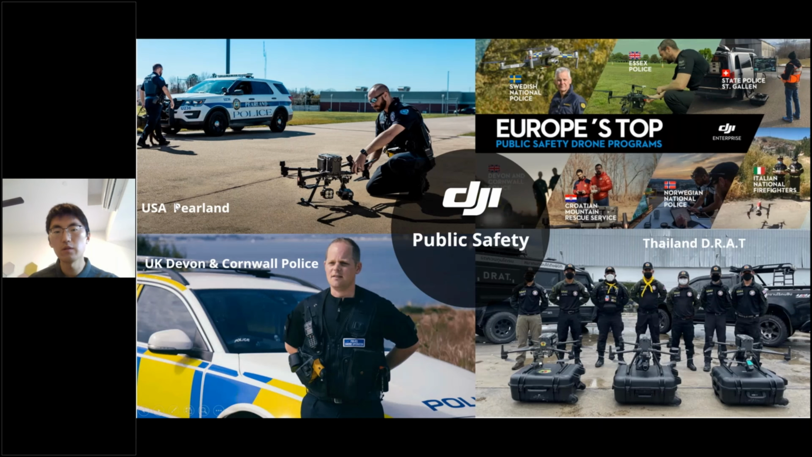Like I said, for the past 10 years, starting from the consumer drones, and about 5 years ago, we have the enterprise drones, especially with thermal. So the DJI enterprise drone has been widely adopted by global public safety customers. Like in the US, the airline is using the DJI drones for many different law enforcement activities, including car crash mapping with the Mavic 3E for quick mapping, and also the M3T. Now probably they're using the DJI Dock for some of the daily work.